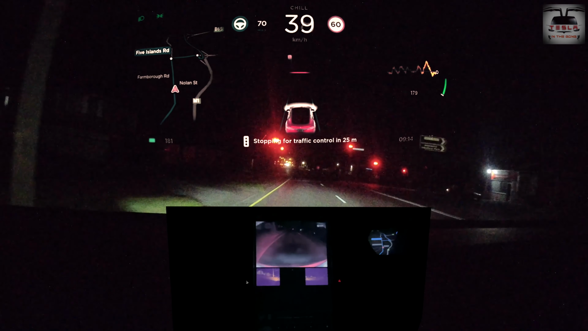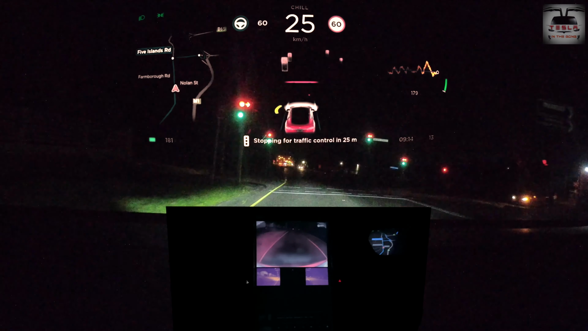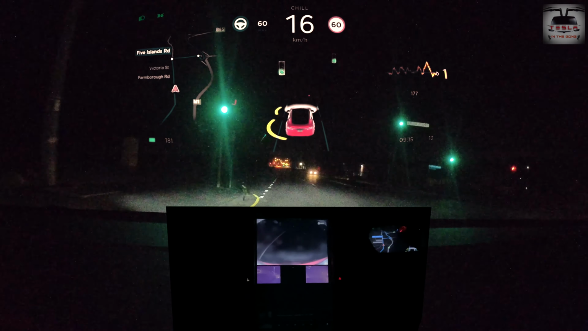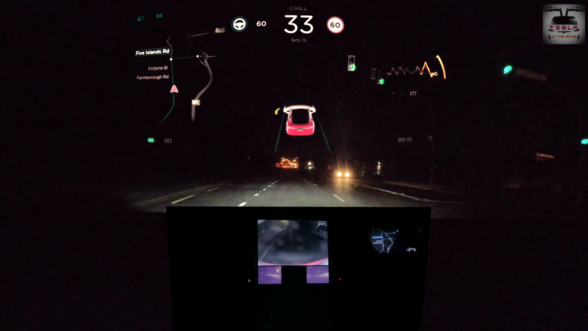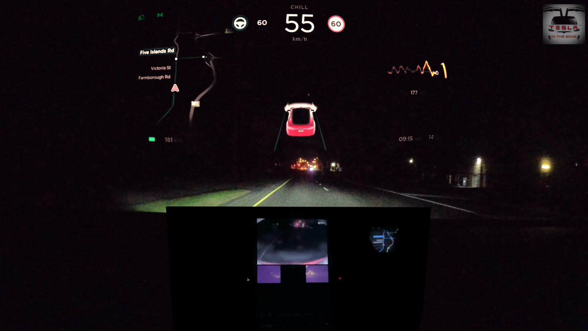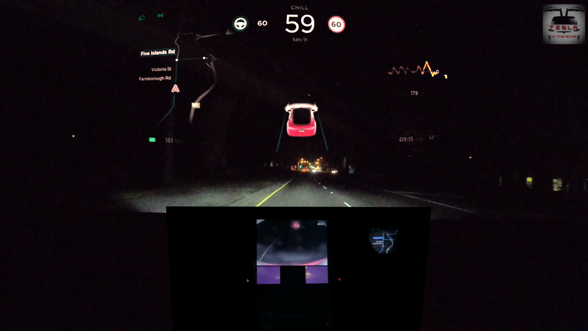Now, once we cross this particular stretch of road, you will notice that the street lights are quite prevalent, so you'll be able to see in the rear camera as well. But even so, no disengagement till now. So far, so good.